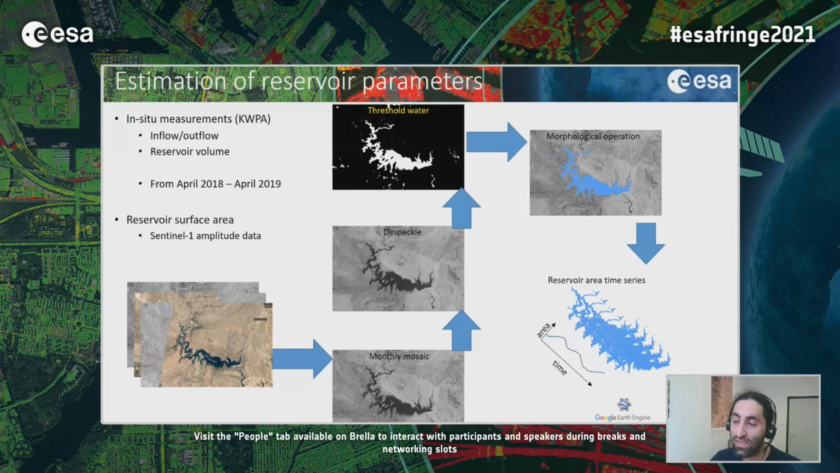Then we filter the monthly mosaic to get a clearer picture of the water, and using a simple thresholding, we retrieve the water areas. After applying some morphological operations to get rid of small areas, we estimate the area of the reservoir. So at the end, we have a monthly time series of the area of the reservoir.